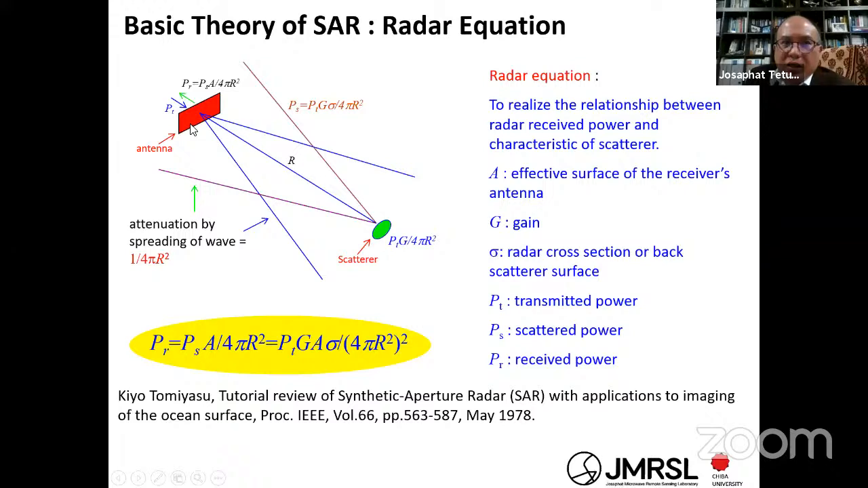At least, you must know about the radar equation. You can see here, you transmit power PT, and then there is the distance of the object, for example, R, and you can get the power that is received at the surface of the scatterer, where the gain of the antenna is G. The power here is PT times G divided by 4 pi R squared.